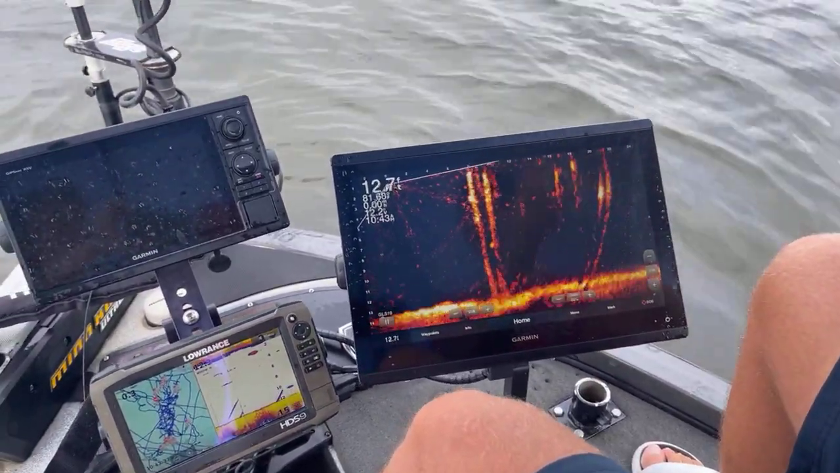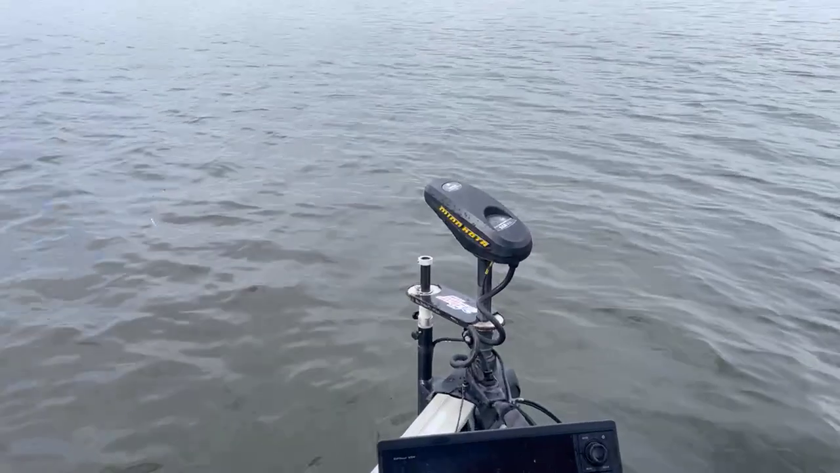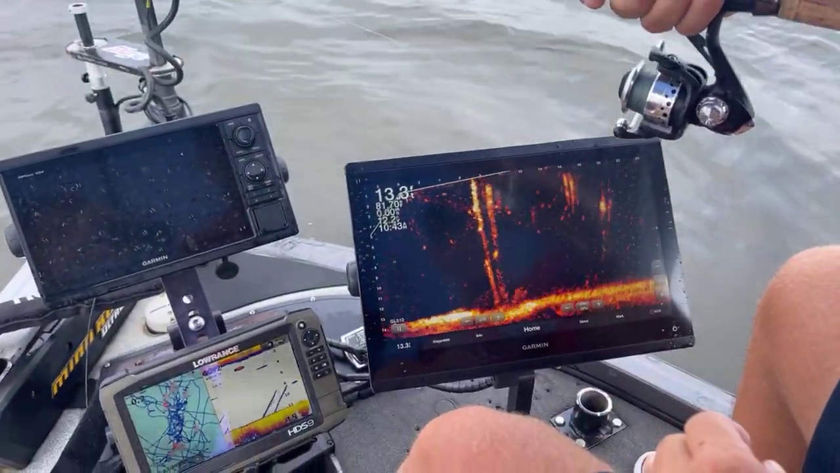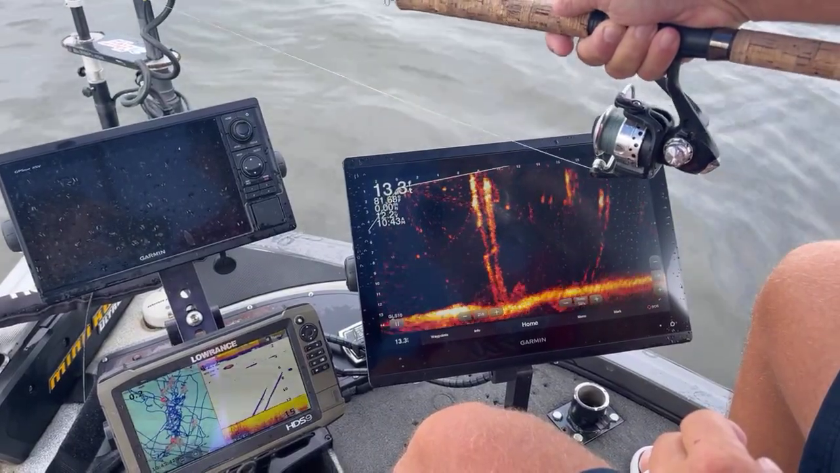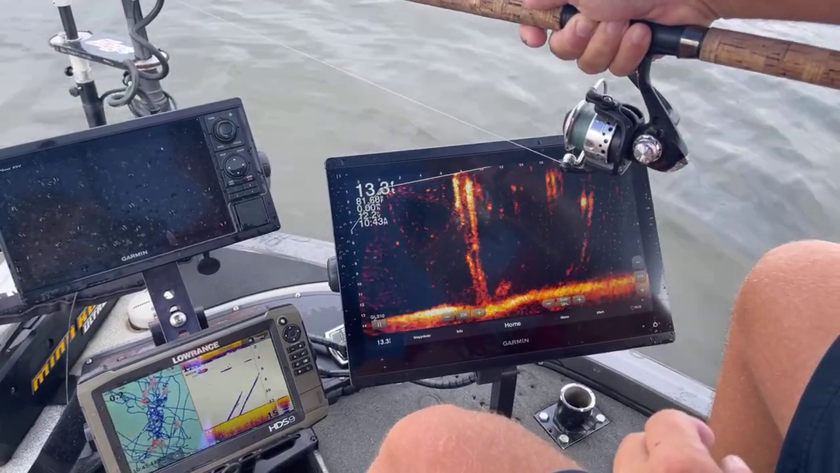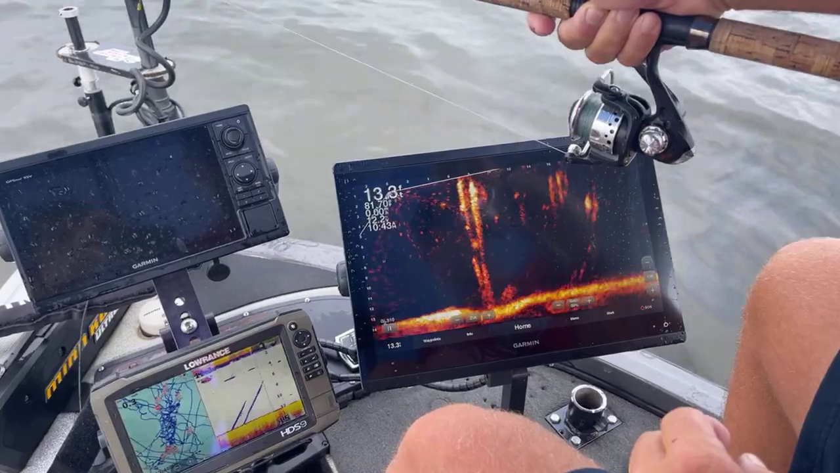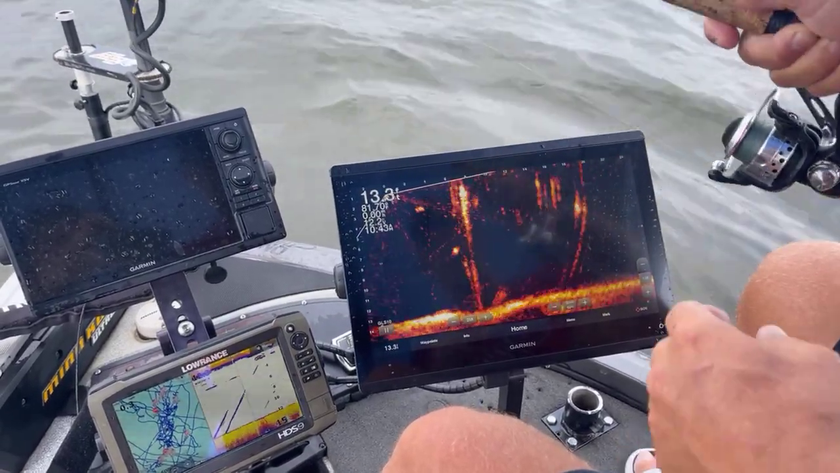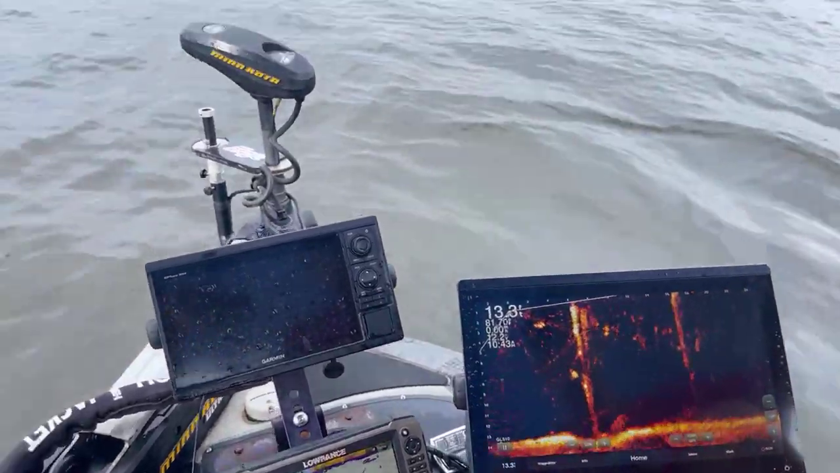Your odds of catching go up a lot more if you'll just make a calculated drop. Oh no, he come up and looked at me. That's a good fish. He come up and looked at me and then did not bite.